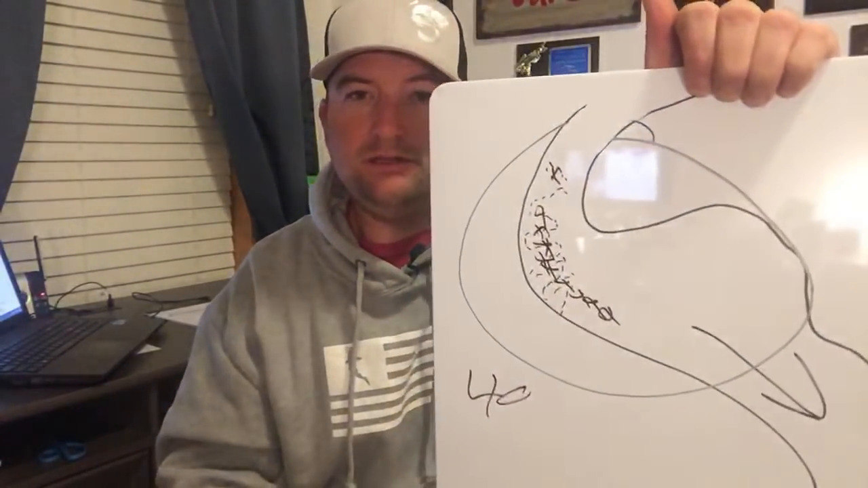And that is going to define my ledge. You won't be able to see it as defined as you would like on a Navionics map, but you will be able to work that ledge the same as anybody else would, okay?